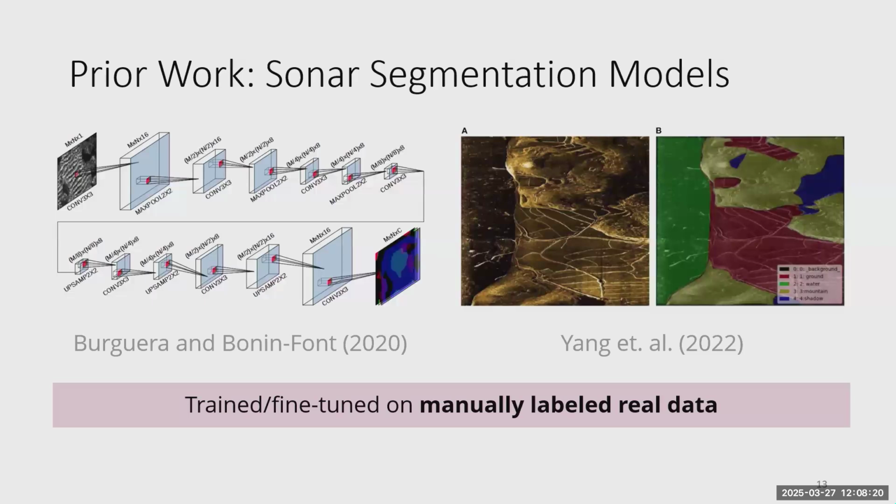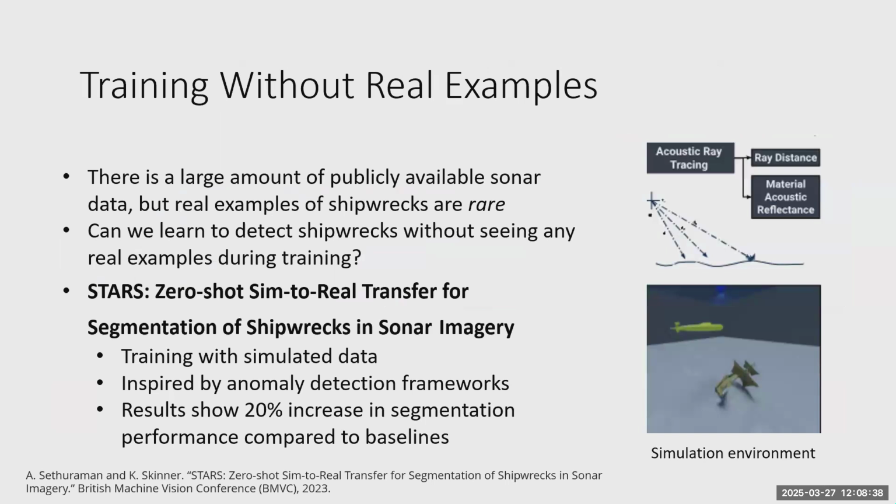There has been prior work that adapted image segmentation methods to side scan sonar specifically, thinking about things like shadowing effects and how you can leverage cues from those unique characteristics. But in general, it really relied on manually labeled real data. One challenge for this application is that while we have a lot of publicly available data from side scan sonar surveys, there are very few examples of real shipwreck sites, and very few examples that are labeled in a nice way for machine learning tasks.